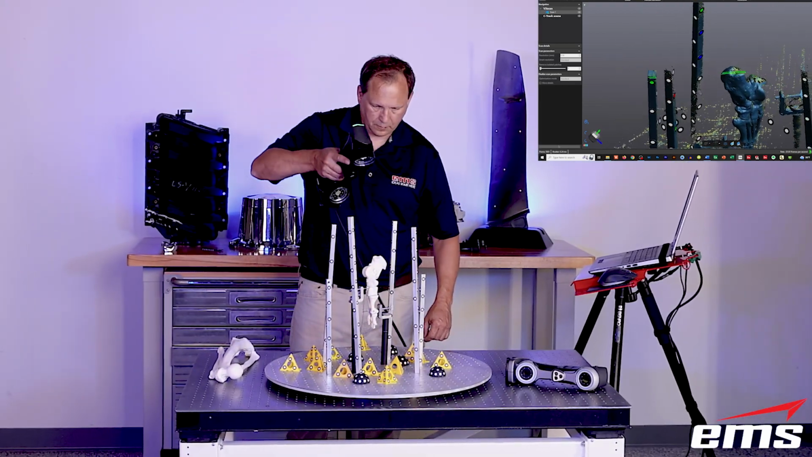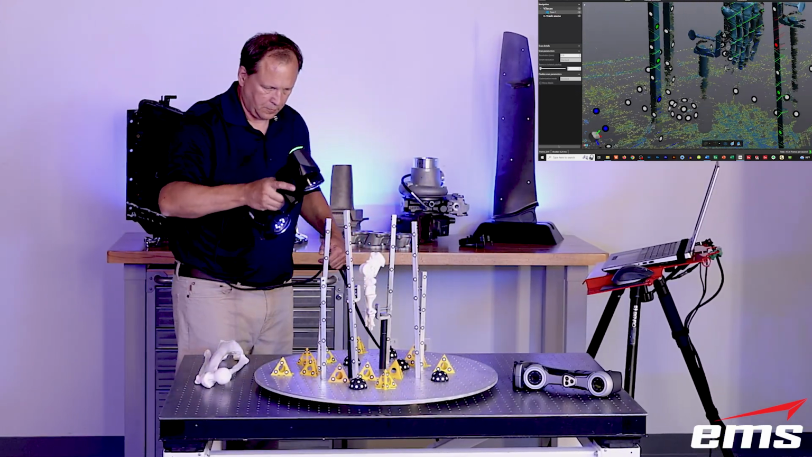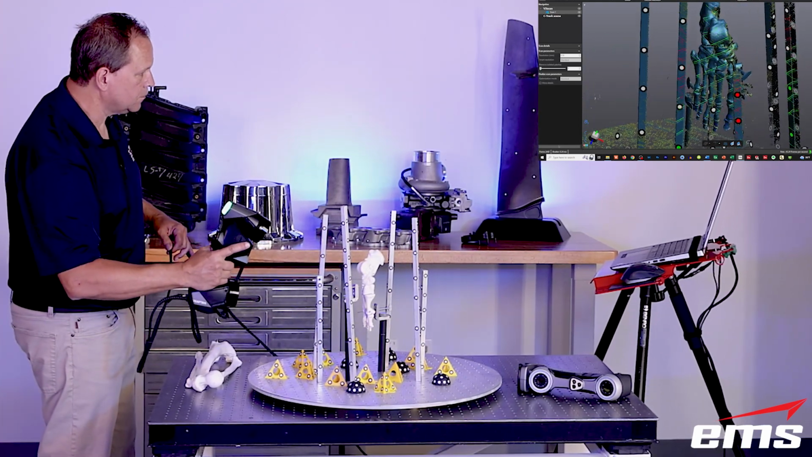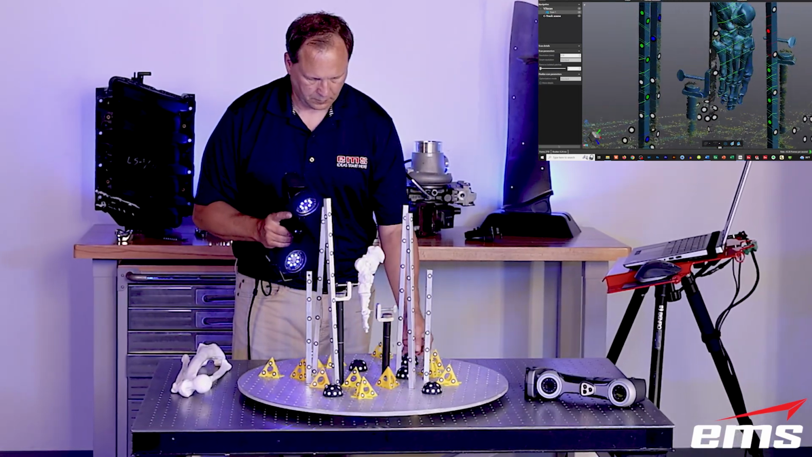What's nice is they're easy to delete out of the scan data. You hardly see them in there. And same thing, we just work around. We've got those vertical bars in our line of sight, so it always has targets to track. And I've got it elevated up high enough that I can get the bottom of the toes and get the rest of it.